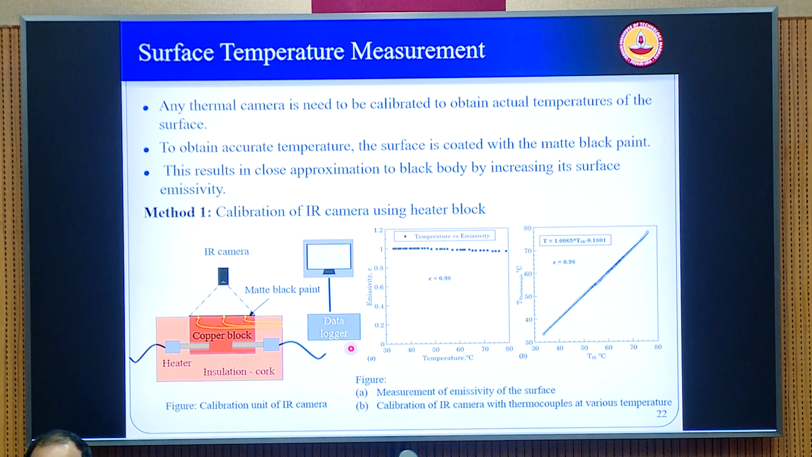So when it comes to any temperature measurement, whether it is surface or interfaces, if you just put the IR camera in front of the object, it will give you some temperature readings, but you cannot just take it as it is, because there are many things. For example, you do not know what is the emissivity of the material, number one. And again, you need to make sure that you put the camera exactly in a fixed orientation and at a fixed working distance, because the intensity that is emitted from the object is going to be a function of the distance as well as the orientation, because radiation has an angular distribution.